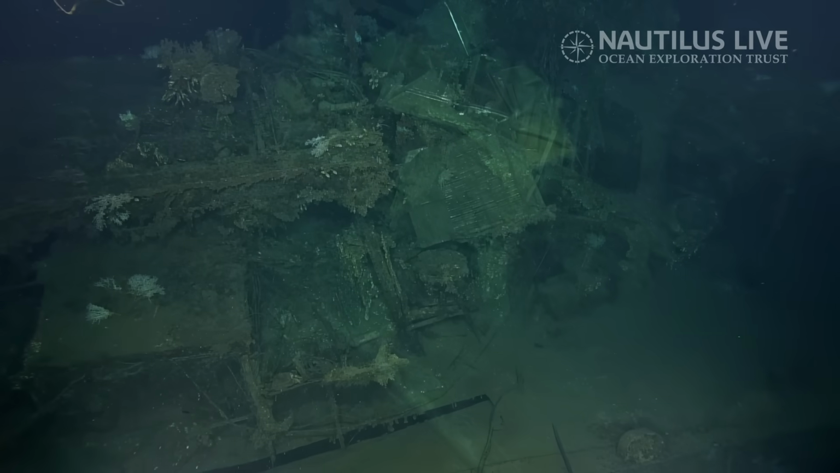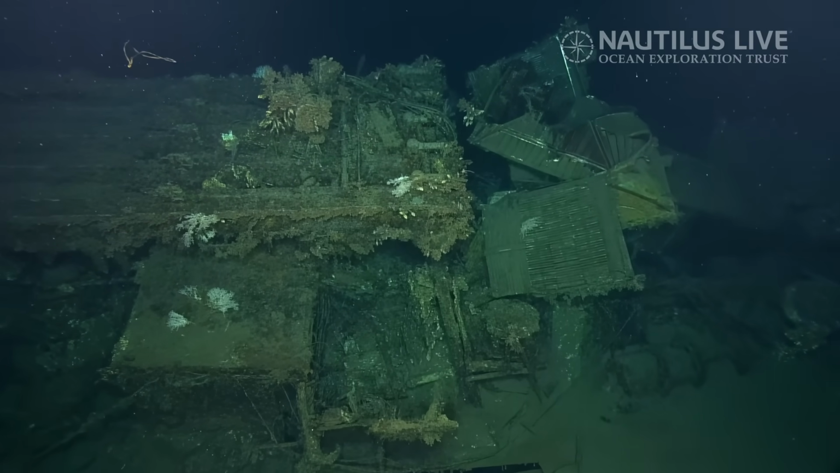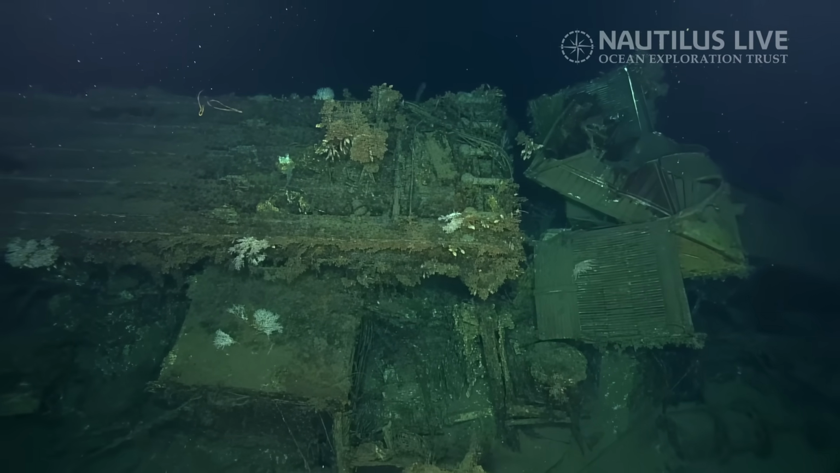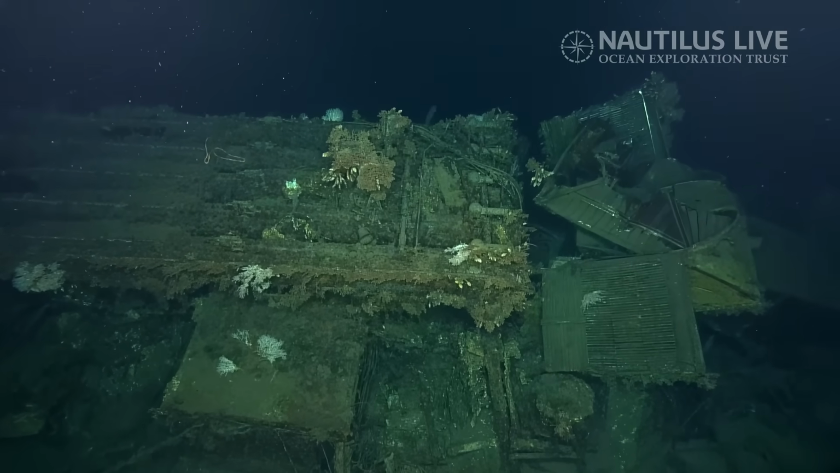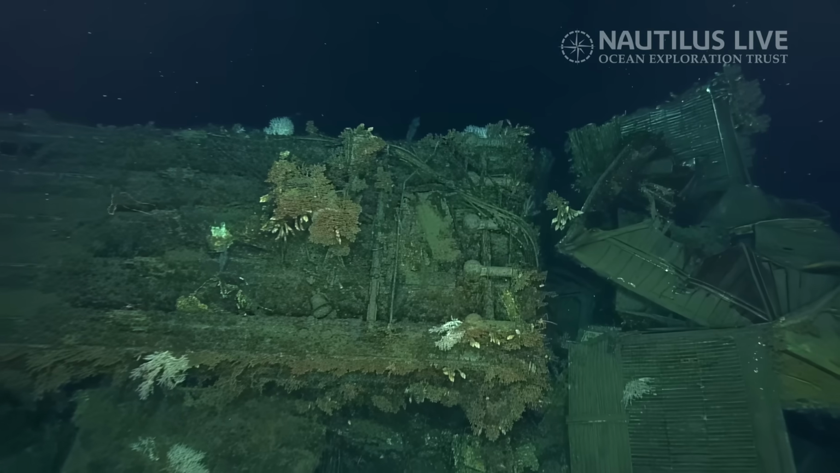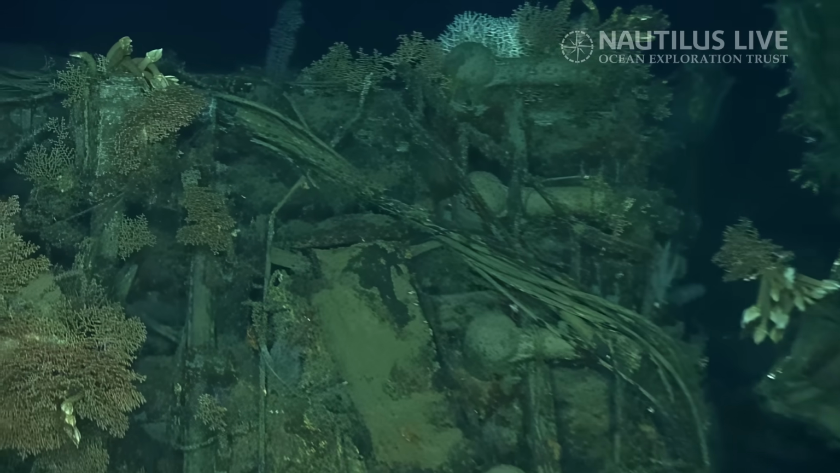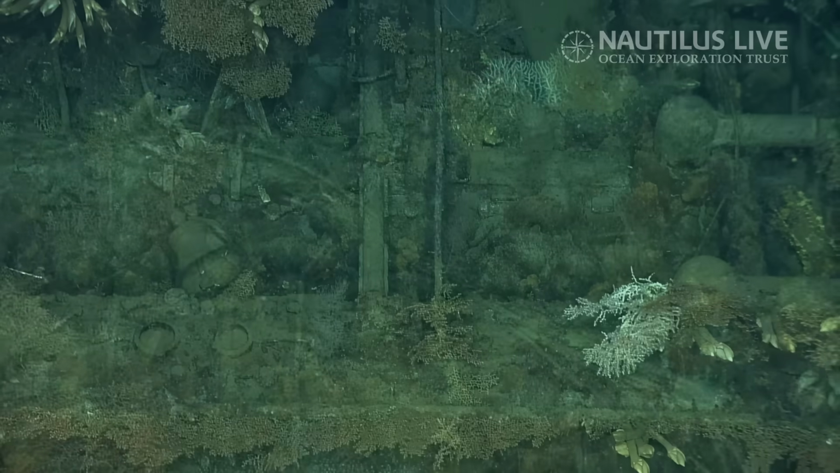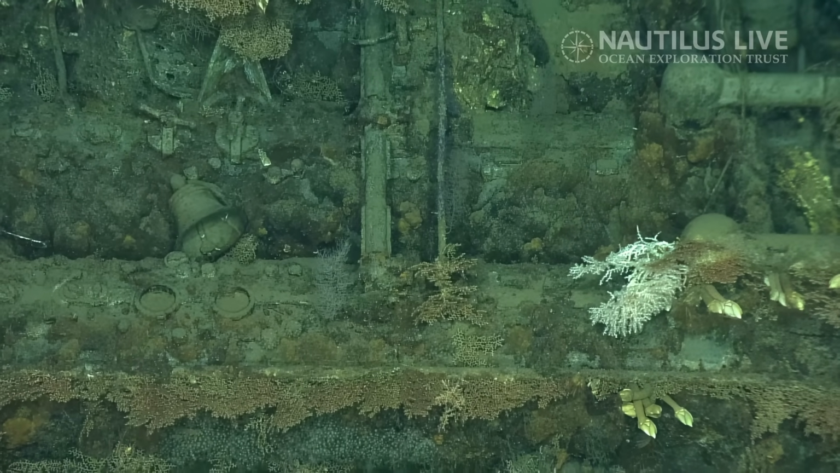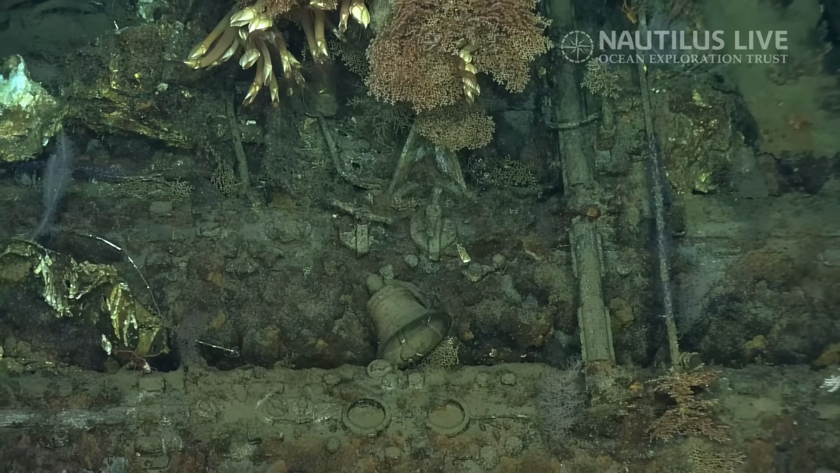Hey, are we anywhere near the forward torpedo launcher? Someone who was watching the live stream said, don't know if it was noticed by the dive team, but there was a ship's bell laying in the DeHaven's forward torpedo launcher. It was visible on the ROV port side pass. I see it. It's just center of the screen right now. Yeah, I see it now. There we go. There it is.